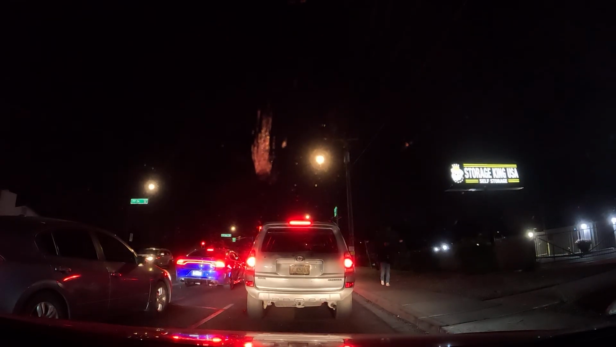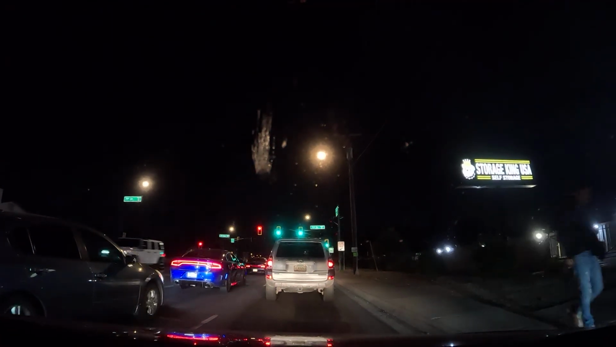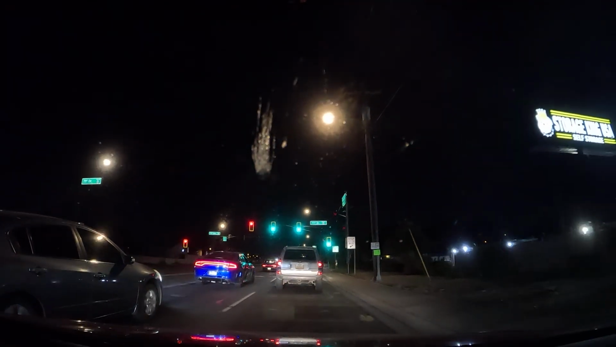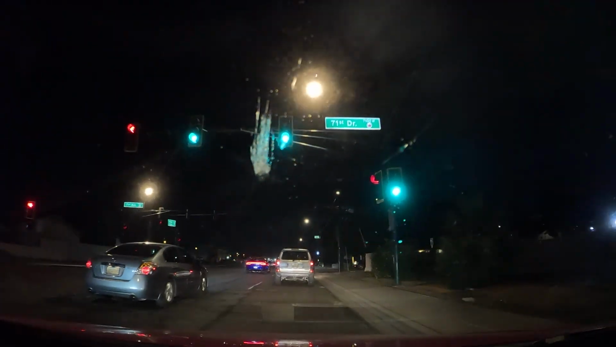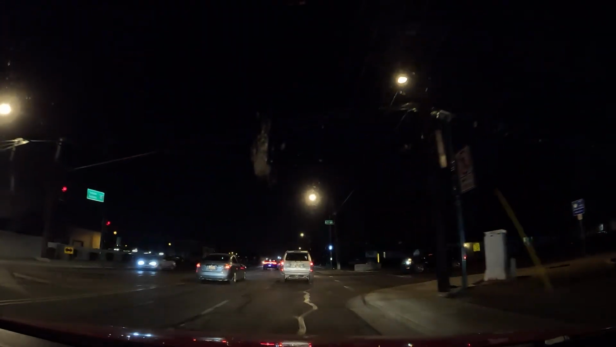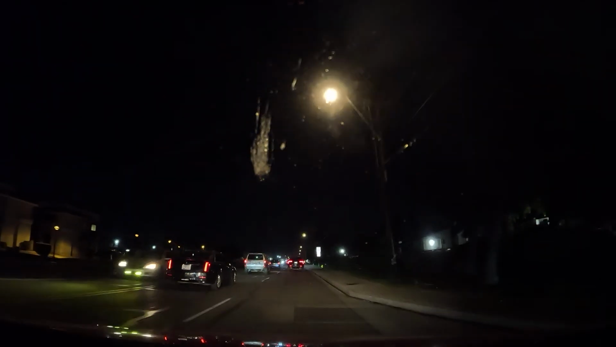Traffic Sunday night, 9:30. Probably all people who are new here to the valley and they're just enjoying it.